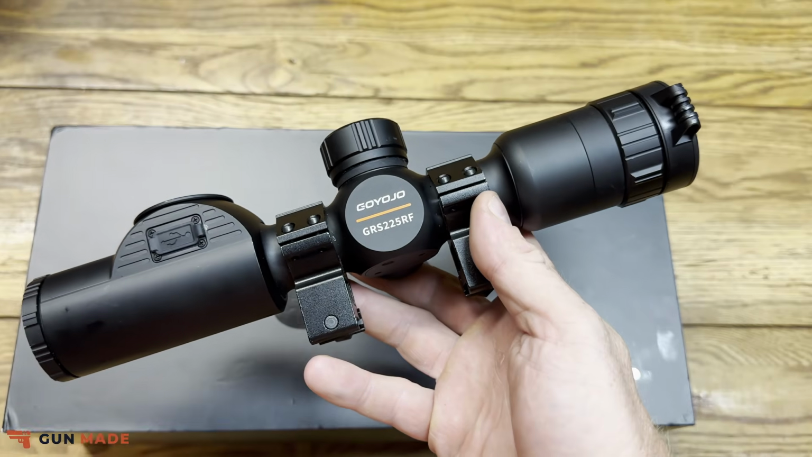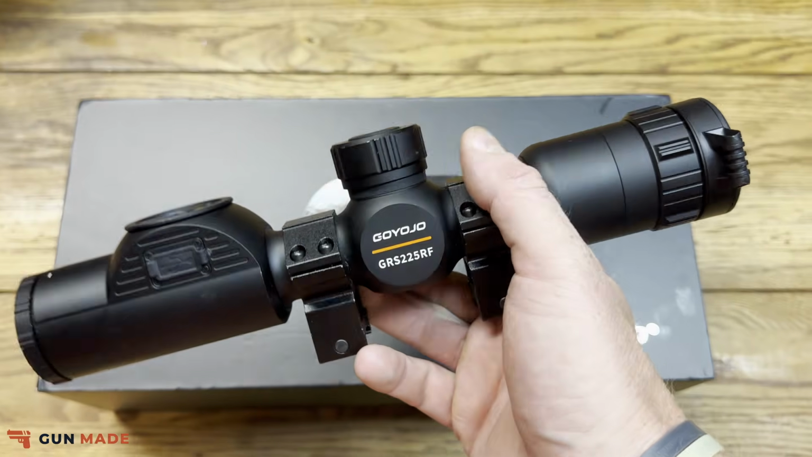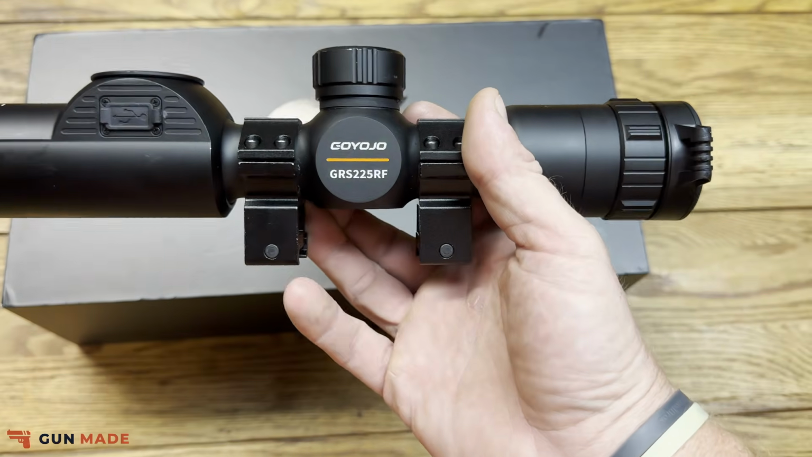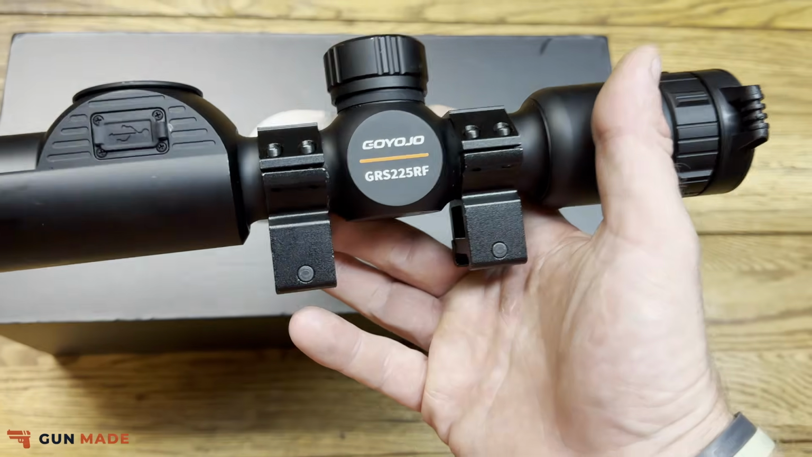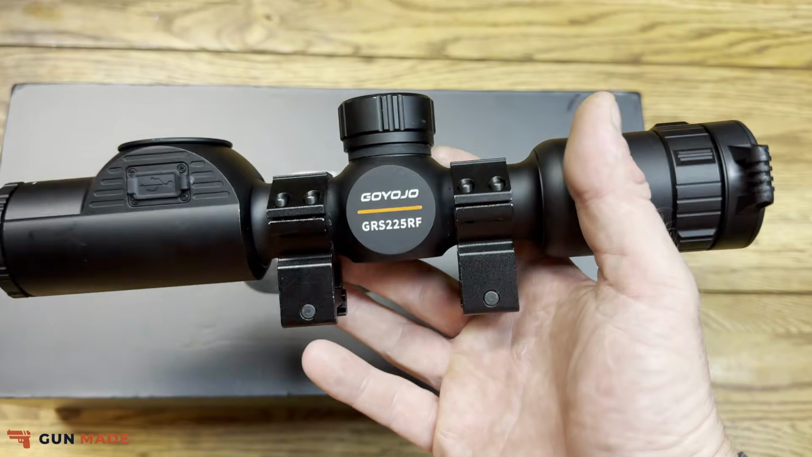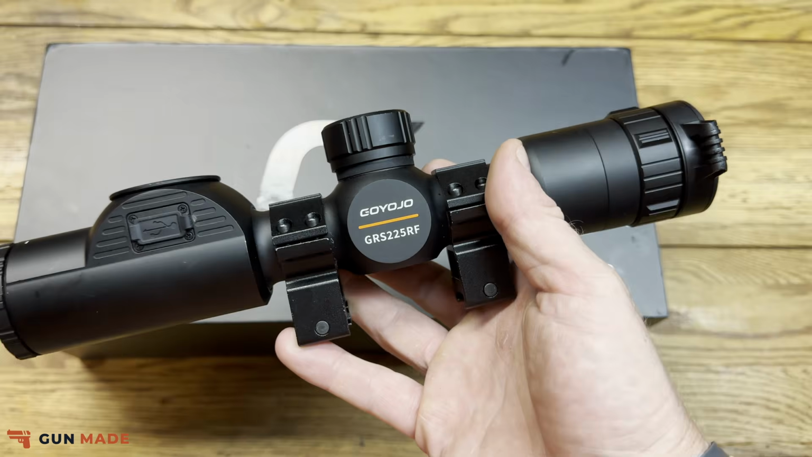Lastly, the GRS225 does have a little bit easier of a navigation system with the mobile app. The original GOYOJO was kind of a pain in the butt. I've also been having some issues recording with the original GOYOJO, where with this one, all the videos I've been able to get off no problem via the app. So that's worked out pretty dang cool. It was definitely something that I noticed as being a lot better on this newer version here.